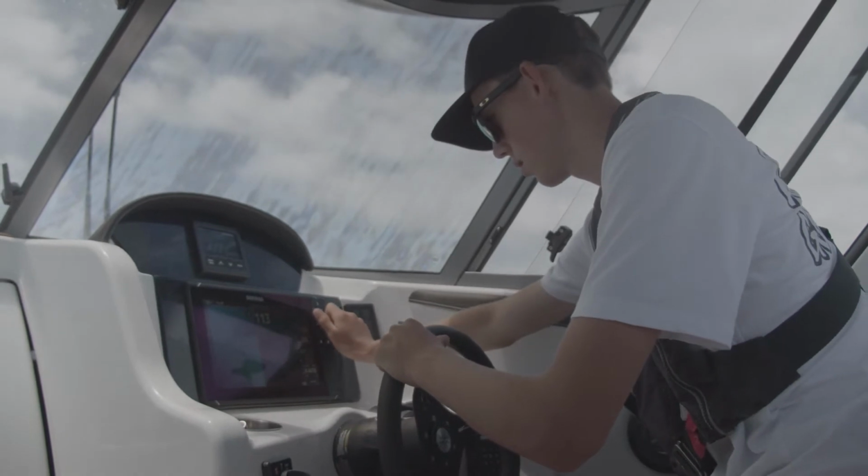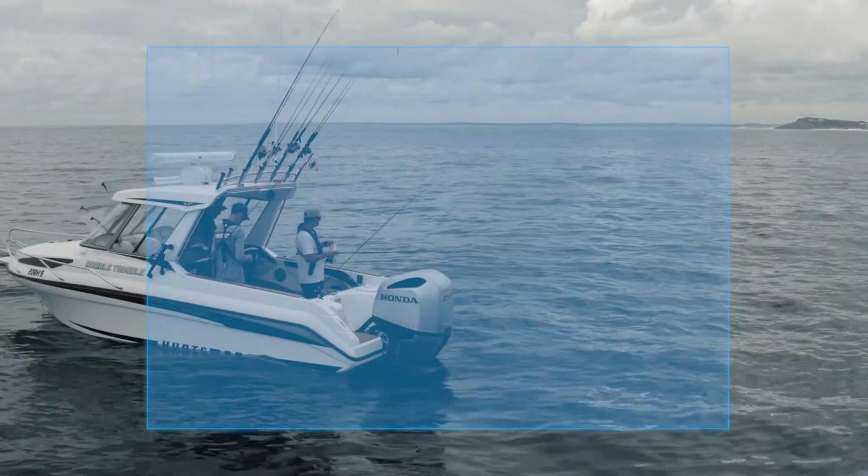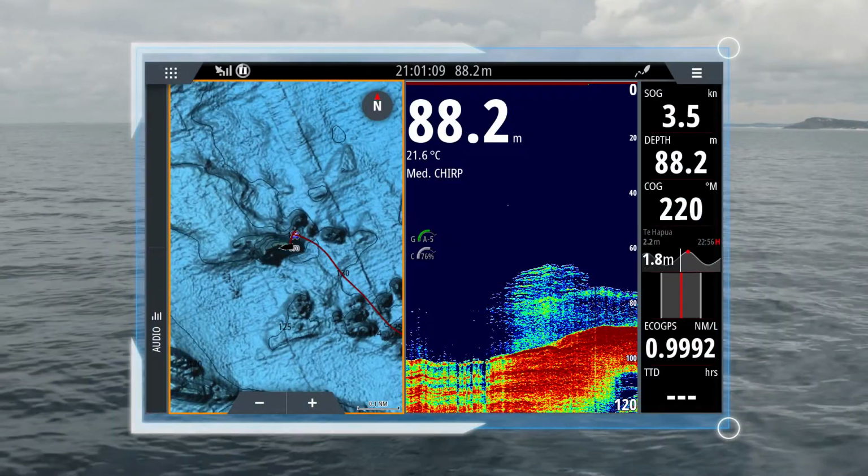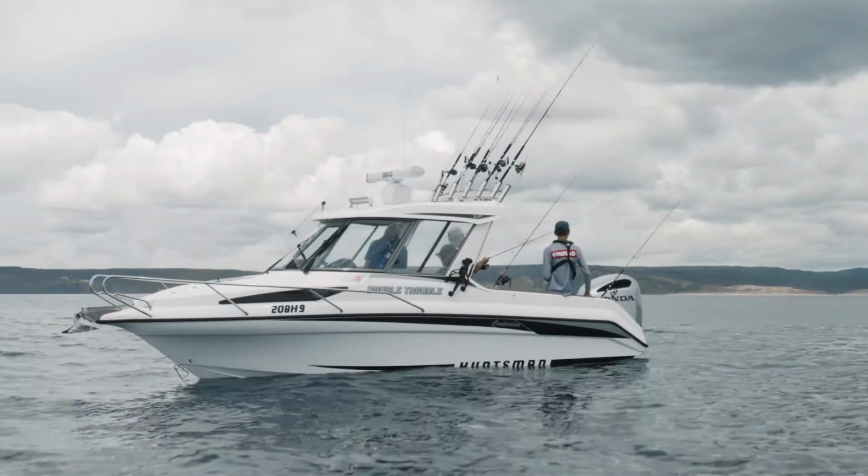I set the Simrad up with the split screen function, so I have one half on sounder and the other half on the C-Map. I can see exactly where I am, and I can get a perfect reading of where the fish are in the water column, and it shows me where I need to be drifting and where I should be casting and getting those soft baits down.